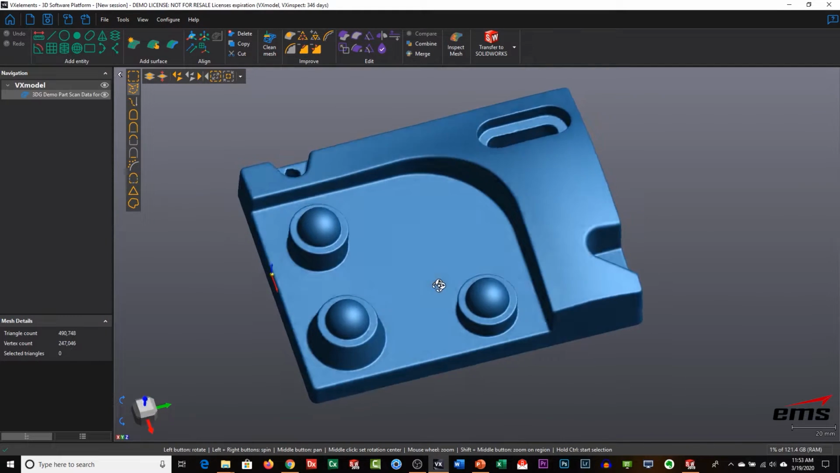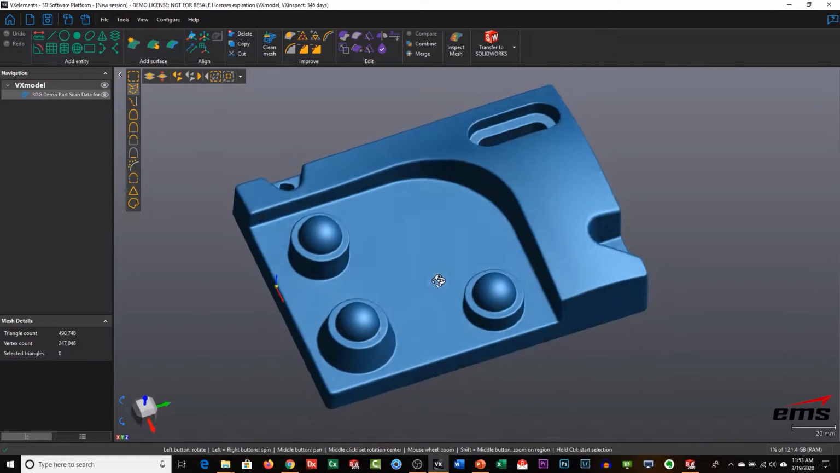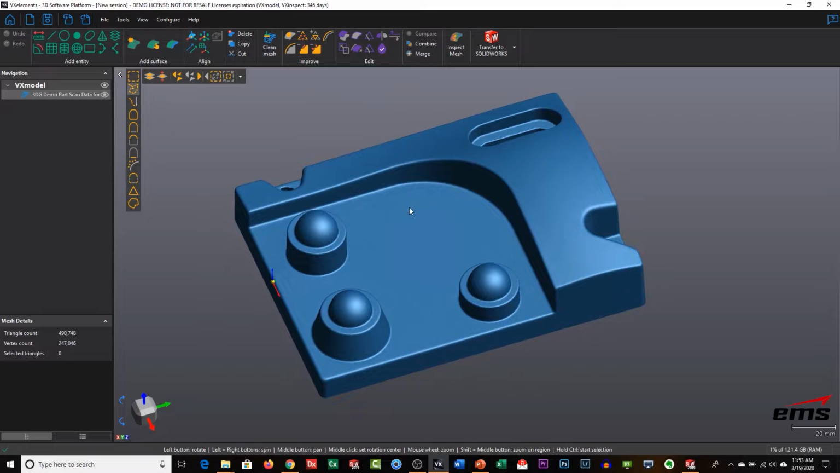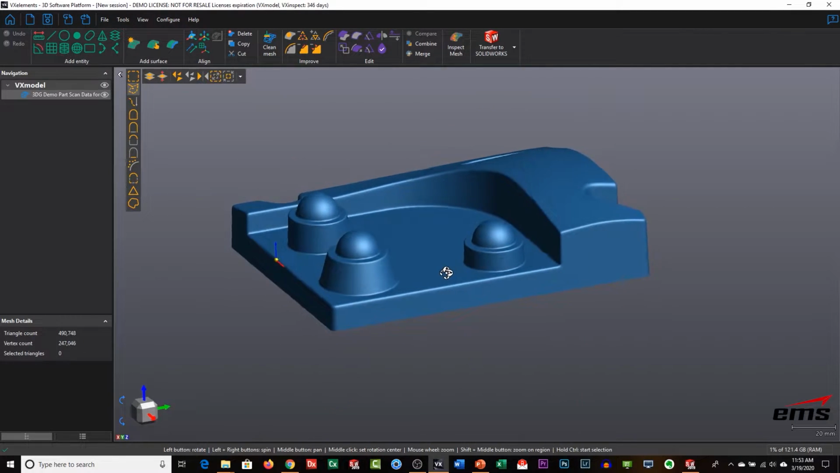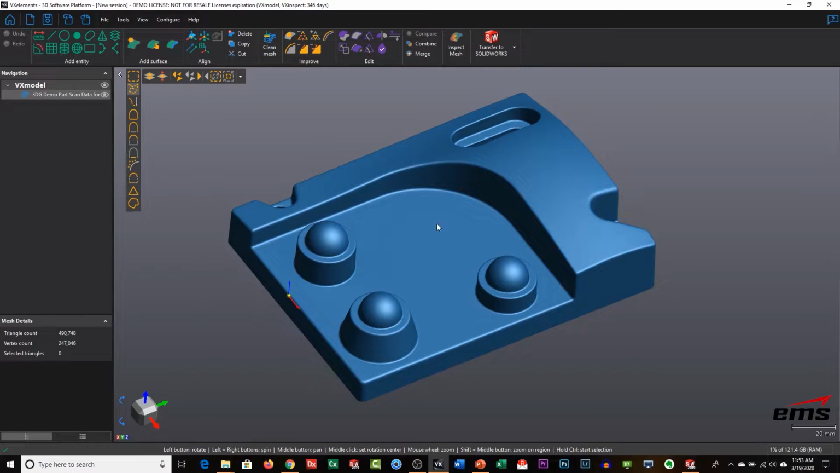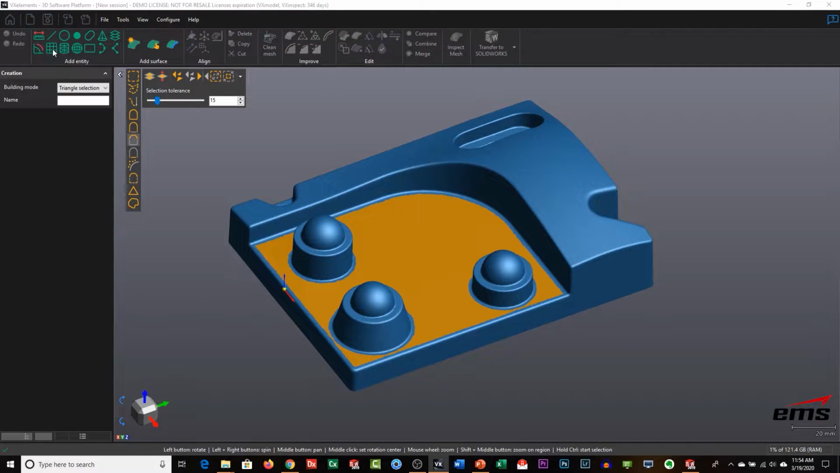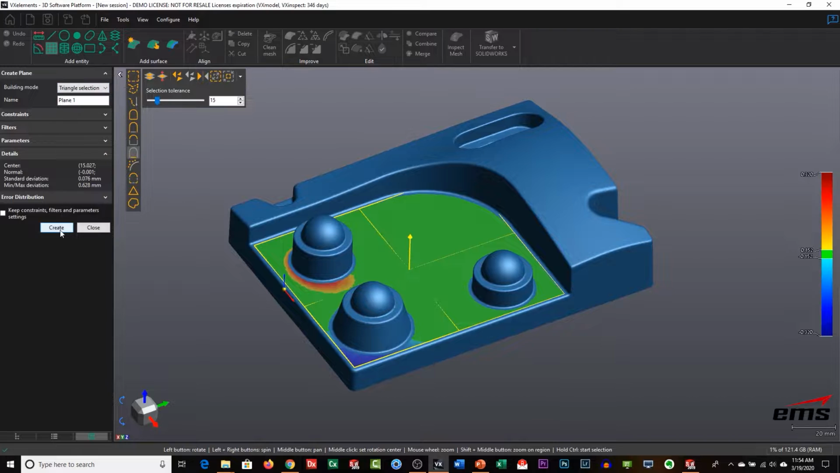First thing is always determining how you're going to model, right? Looking at this, what makes the most sense. We don't have a bottom on it, so probably the best place to start is this nice flat feature here. Being a plastic part, all the walls have draft, so we're going to want to start here. What I want to do is create a plane, and one of the selection tools in here is called similar curvature. If I click on the part, it's going to look at the curvature of everything and select, in this case, what's mostly flat. I'm going to say create a plane and hit.